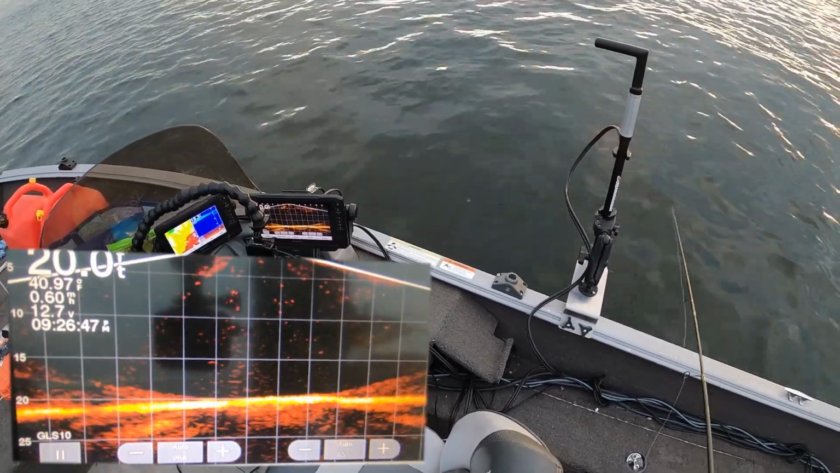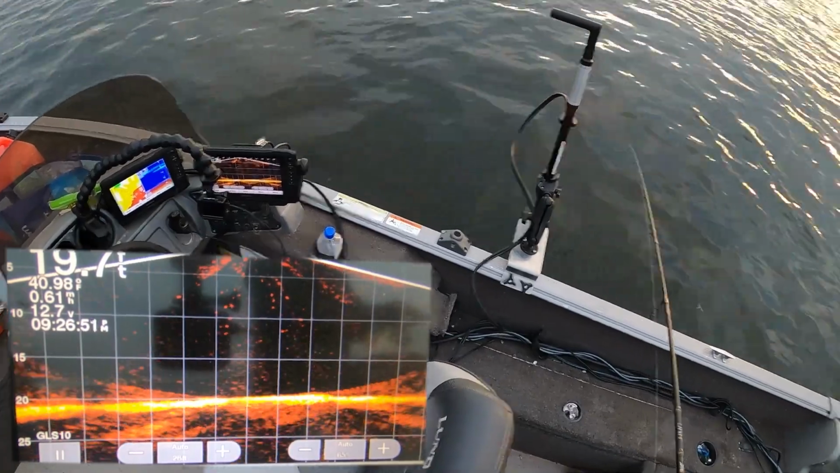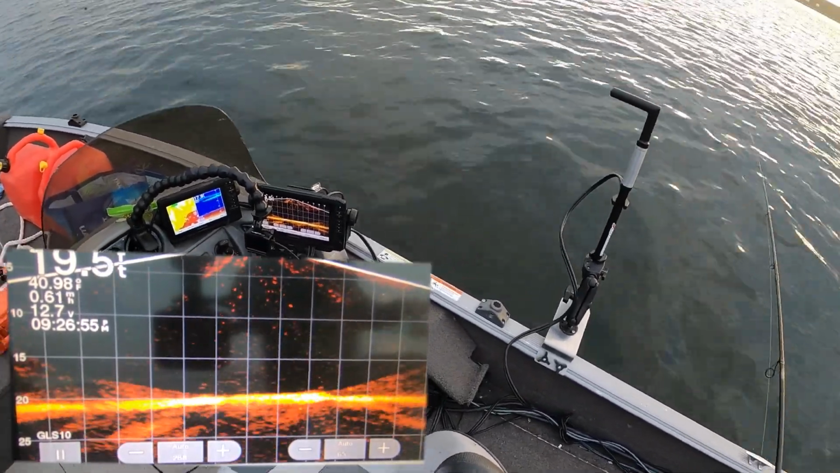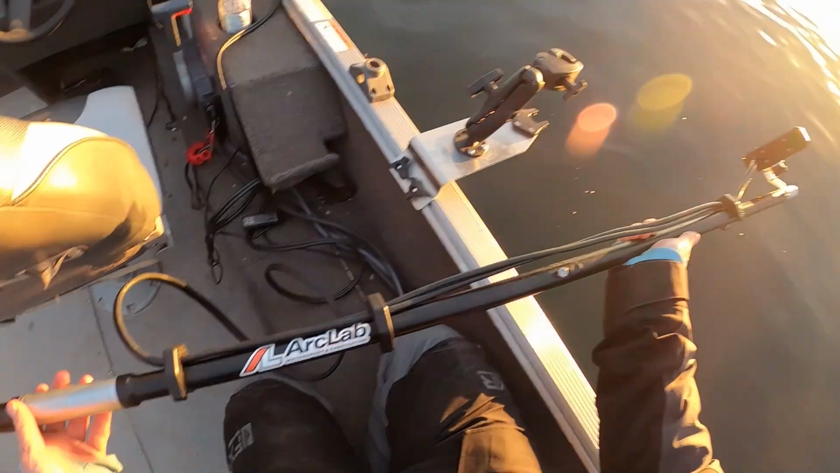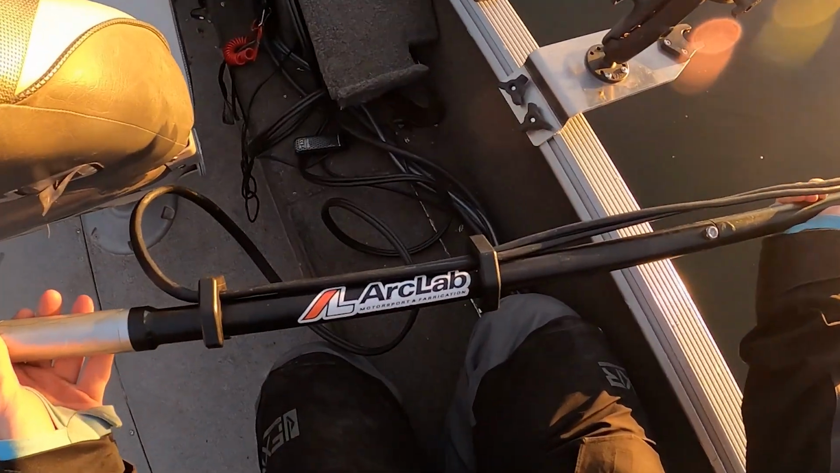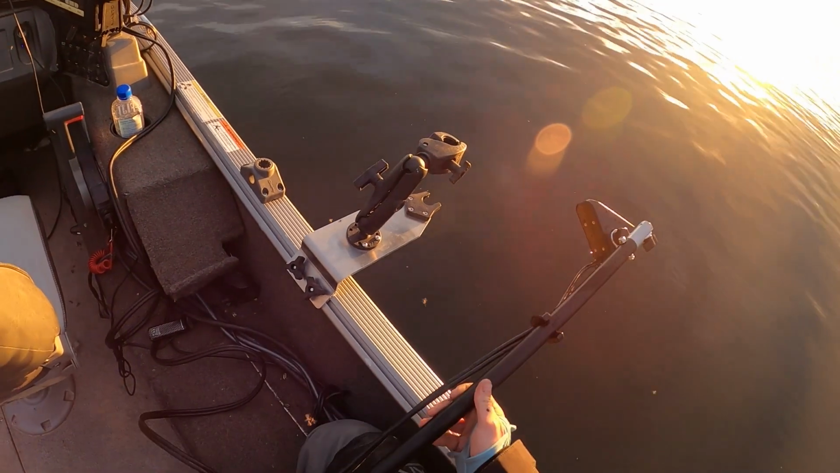Now this is an entirely different rig. This is the Panoptix Live Scope. The other Panoptix uses a different frequency and is a lot less detailed, whereas this Panoptix Live Scope is just so much better technology. I didn't notice some of y'all staring at my pole here. What we have here is a Panoptix pole rig made by my buddy Ian Cranston at Arclab Motorsport and Fabrication. The craftsmanship on this rig is so unbelievable.